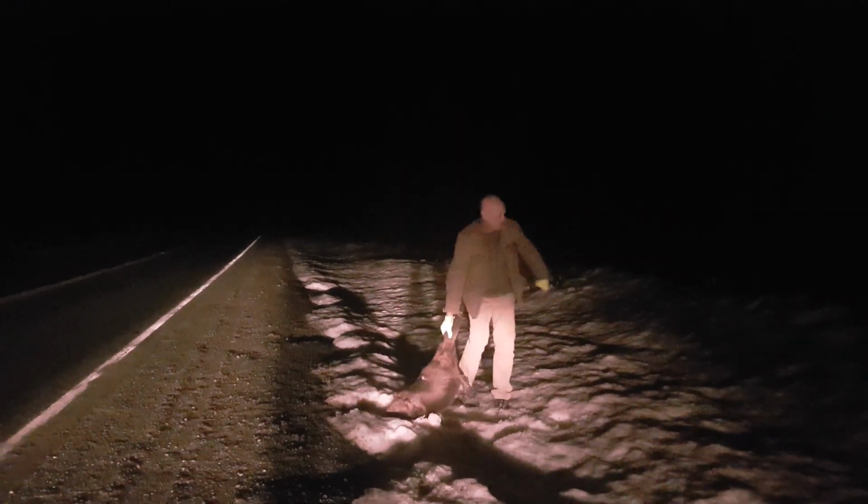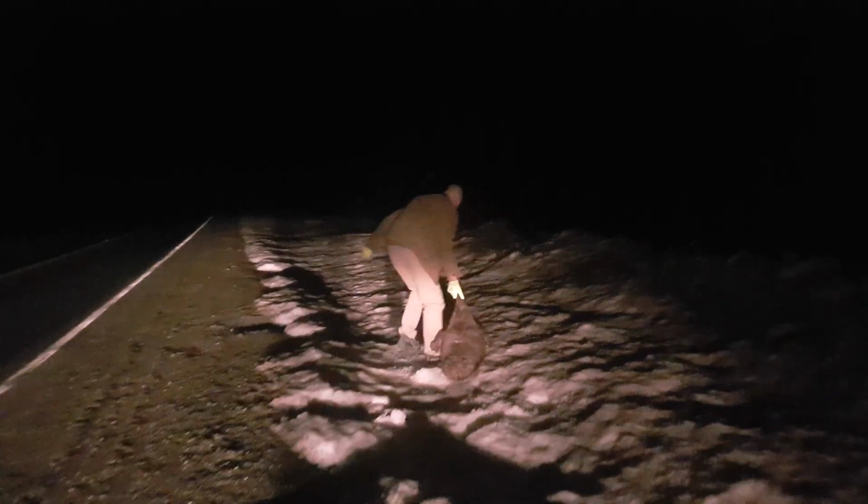Aww. Maybe I'll just drag it off the road. And I'm thinking, what a waste of a beaver, you know? So we figured we'd come back out, and I'm gonna drag that, if we can find it, I'm gonna drag the thing further into the bush, and I'm gonna stick a trail camera on it. Right? And see what comes and eats this thing. See what happens to dead beavers left in the bush.